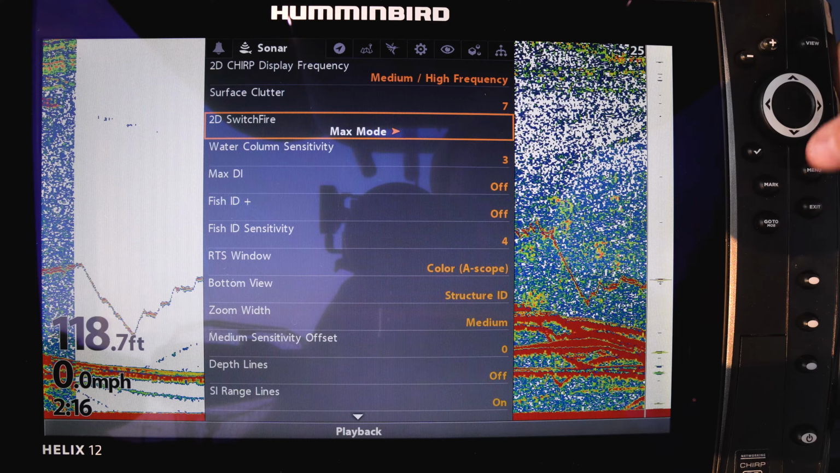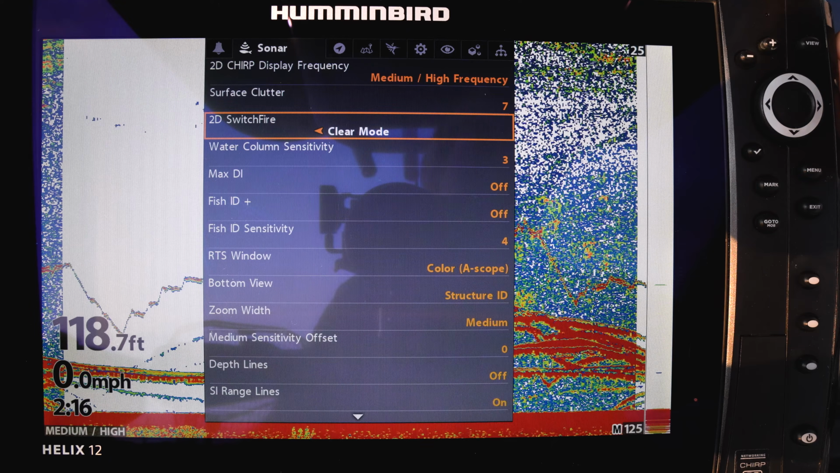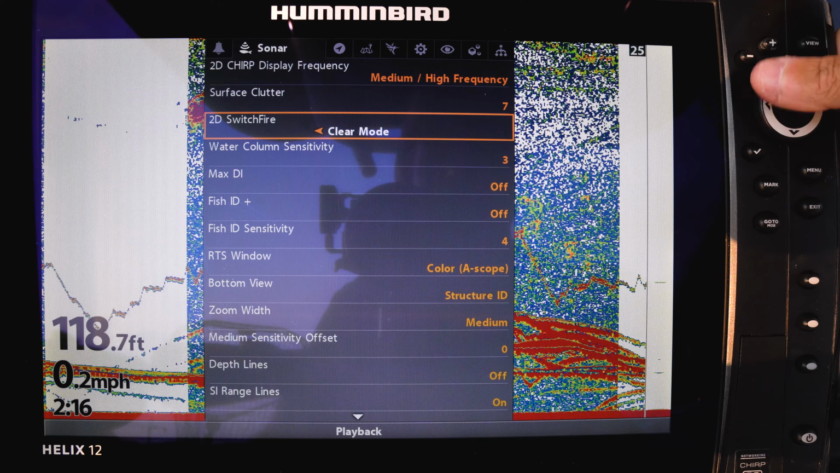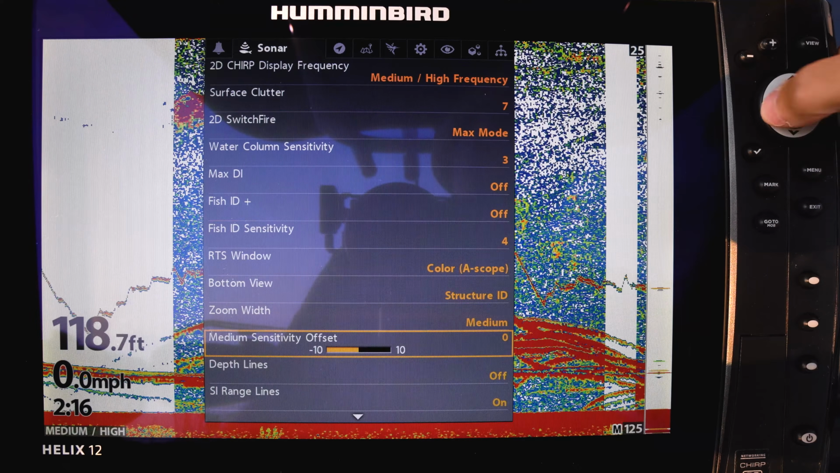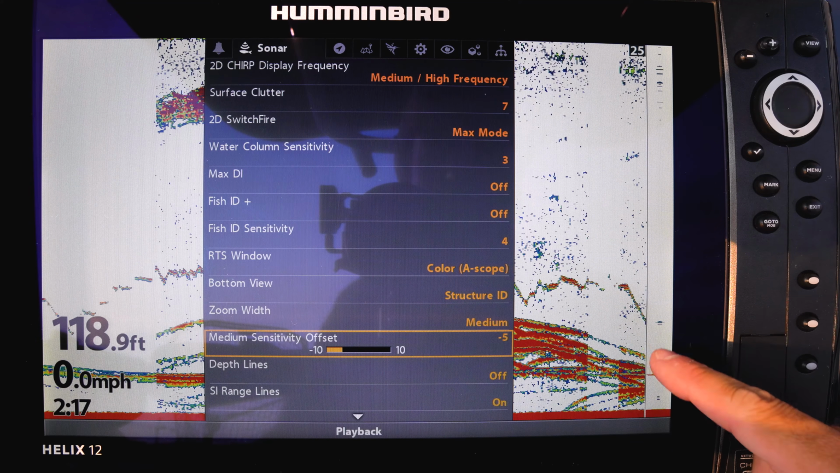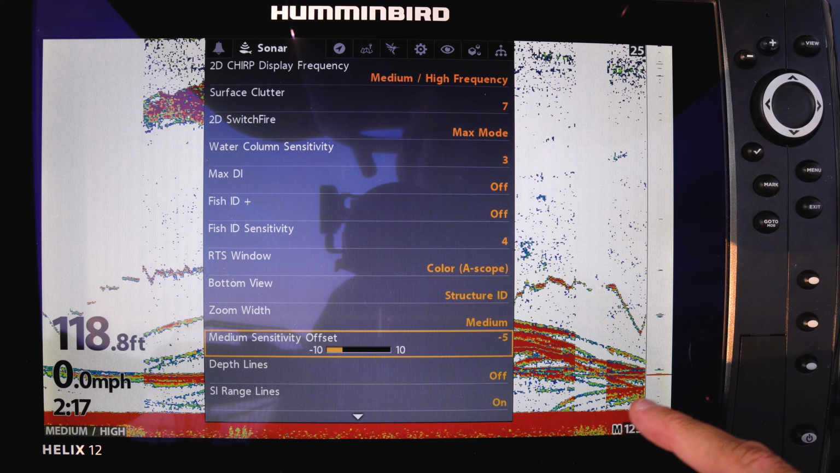Because I already have the sonar at an extremely high sensitivity along with the 2D SwitchFire in max mode, I keep my medium sensitivity offset extremely low. Anywhere between a value of -8 and -5 works well for me. However, you'll have to dial this in on your specific fish finder to find out where the sweet spot is. Remember, we're trying to get as much relevant data on the fish finder without introducing a lot of unuseful data.